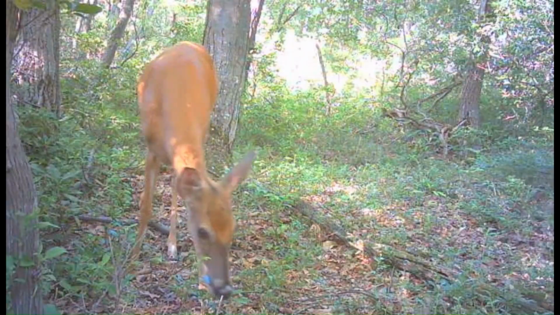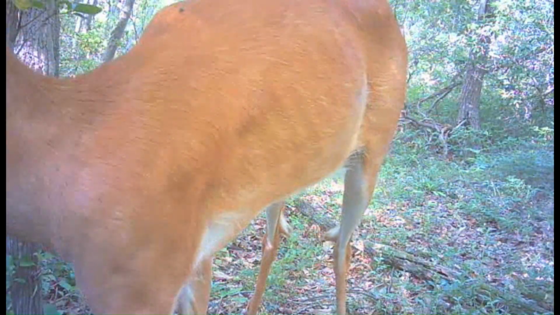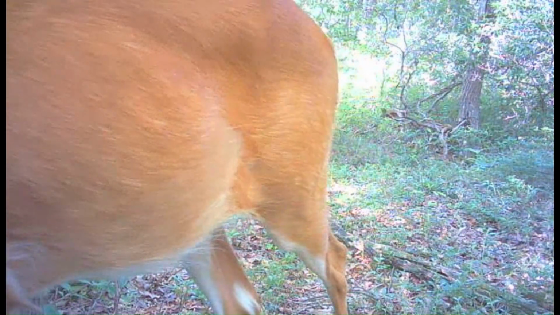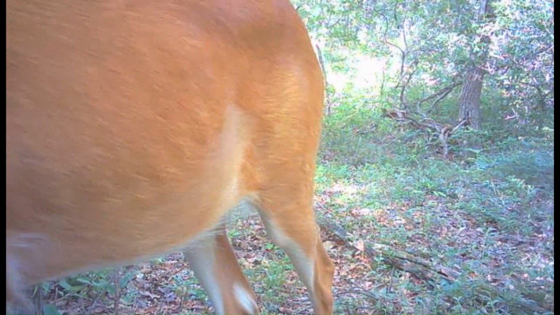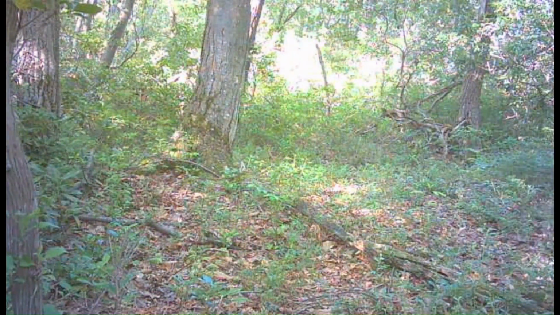Taking the top out of that little, looks like chestnut oak. Yeah, she's almost got to be going after mountain laurel because this camera's on a piece of mountain laurel and that's what's on that side of it. There's nothing but mountain laurel.